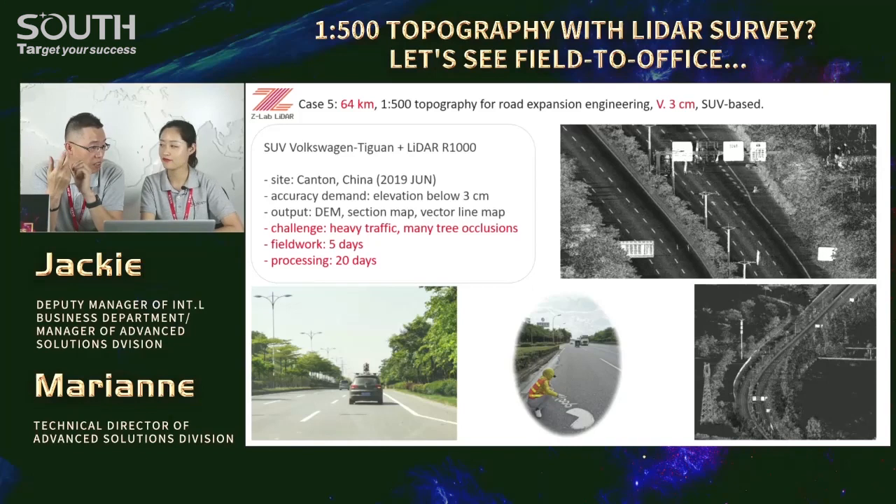And then the next job is about SUV-based automobile laser scanning. That time the client requested 3 centimeters in elevation, just to compare with the as-built survey data. And then we had to adjust the trajectory correction with some ground control points for high accuracy output. See the picture in the middle? Yeah, it's GCP.